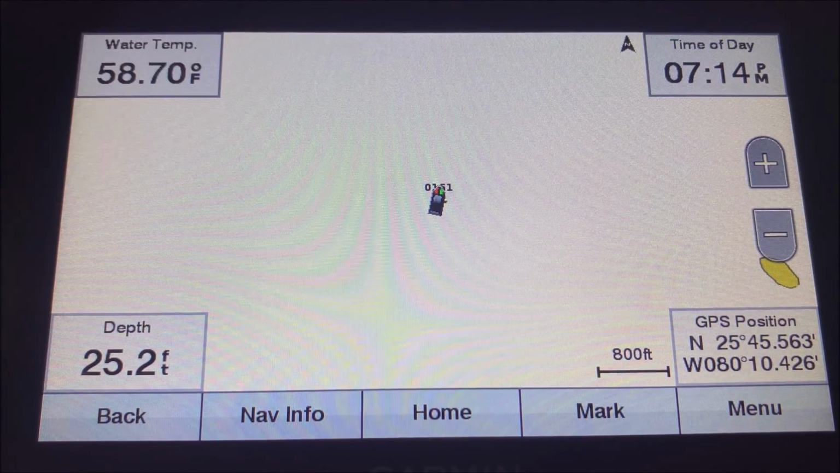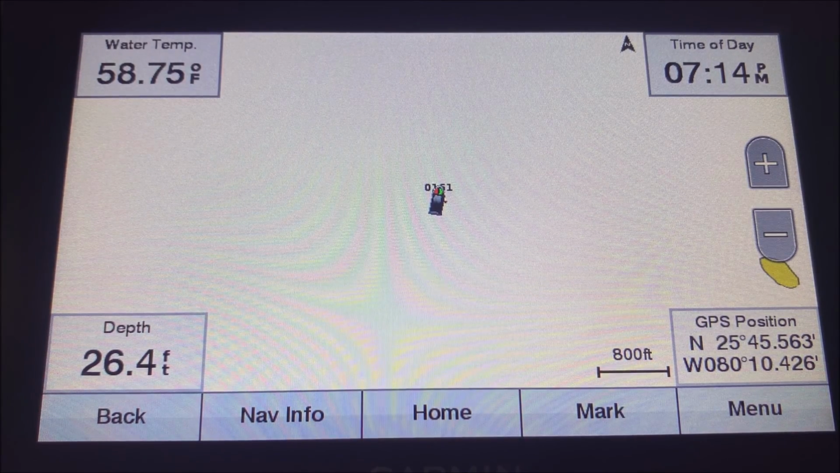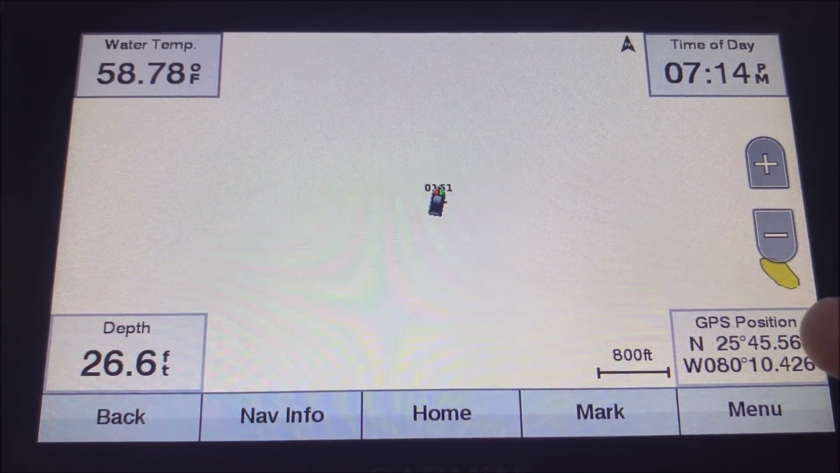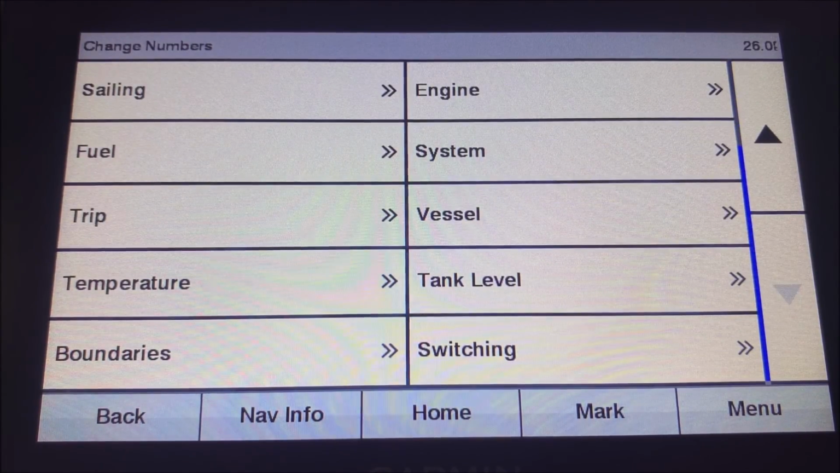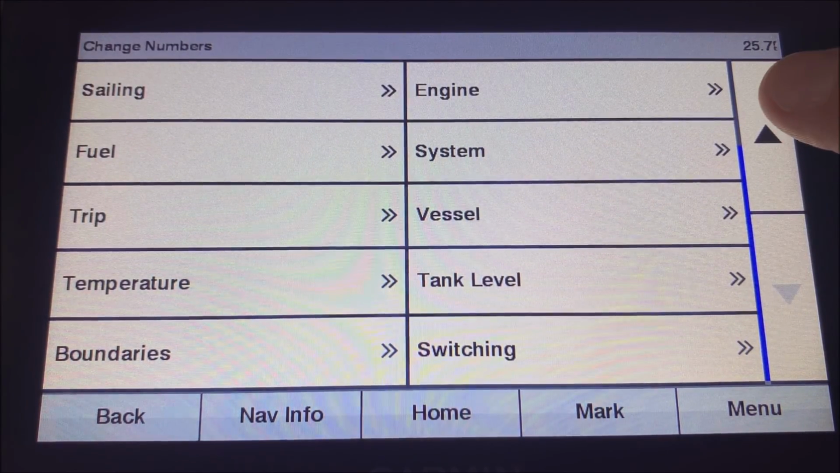And that's really useful, if you're fishing tournaments or, hey, I told the wife I got to be back at a certain time, you got your time there. So I always think that's a good one to have. And then down here is GPS position. If you wanted to hit that one, you could change that as well, whatever you want to put it on. I'm not going to change that one because I think you kind of get the idea. But those are all the options that you have that you could put on there.